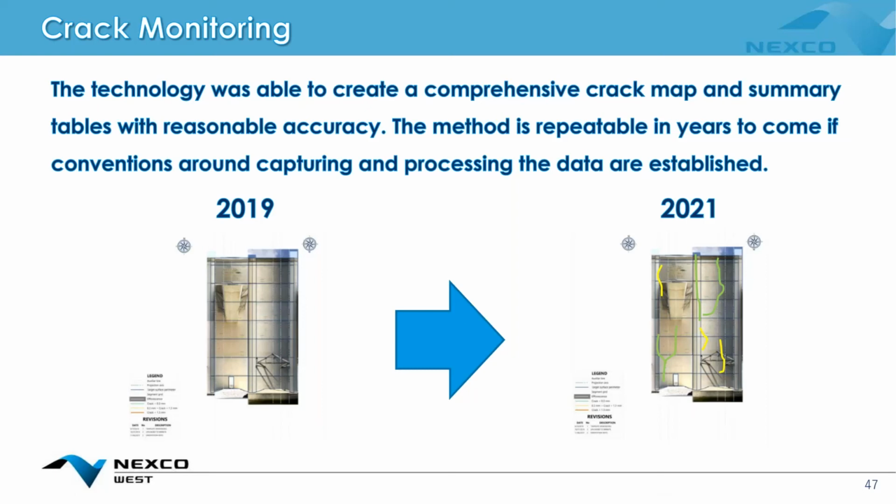All right, and I can't stress enough the importance of having a scaled and high definition imagery set. Even simply the CAD outputs generated from the imagery, for future accurate comparisons.